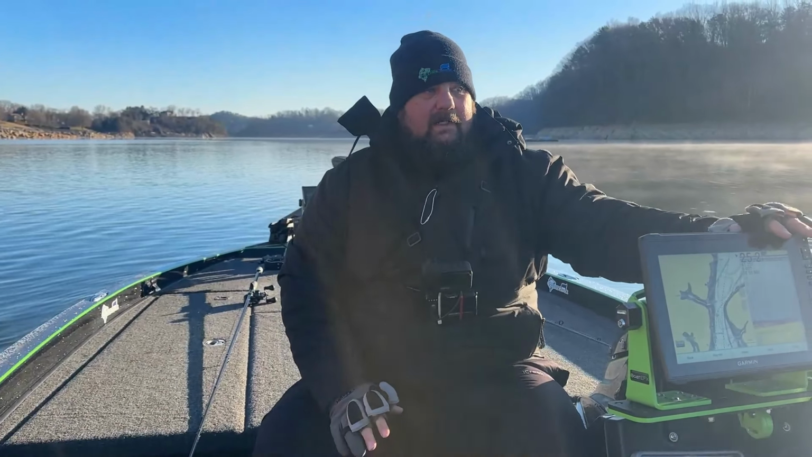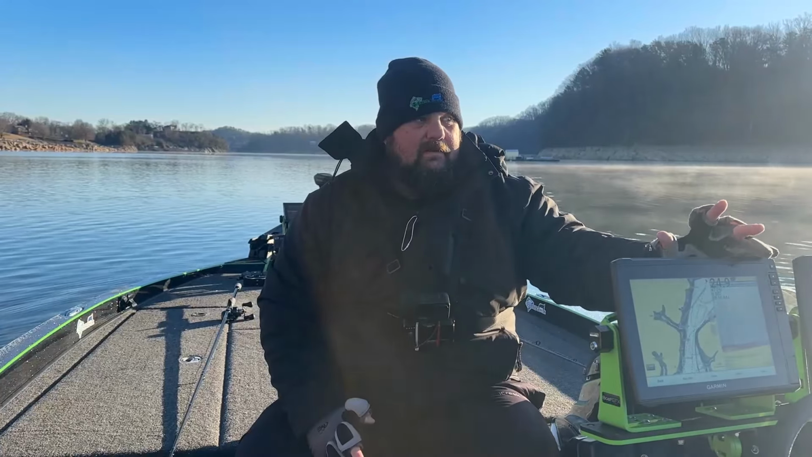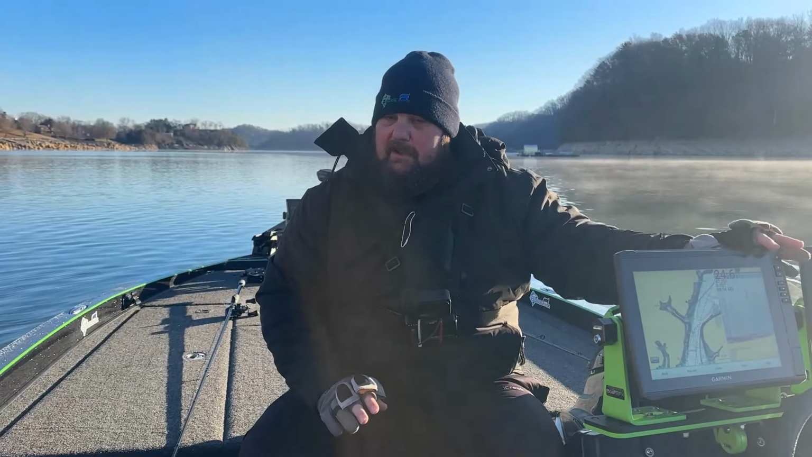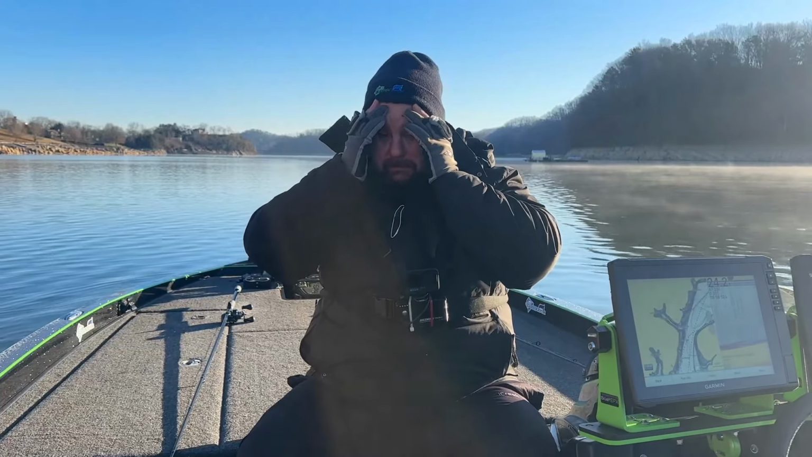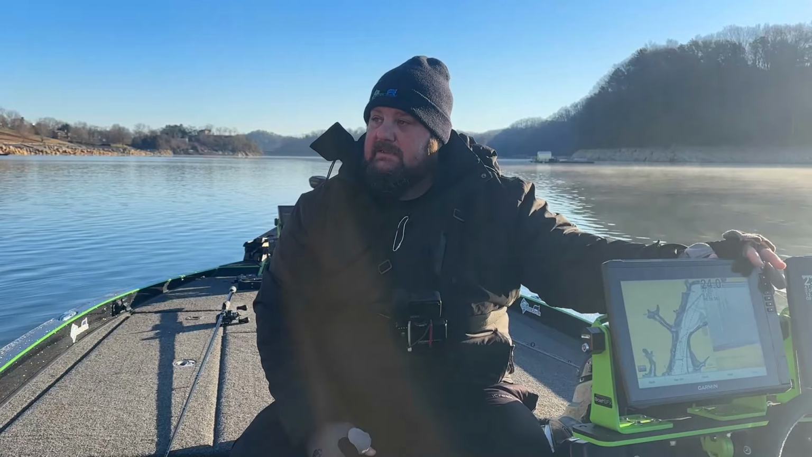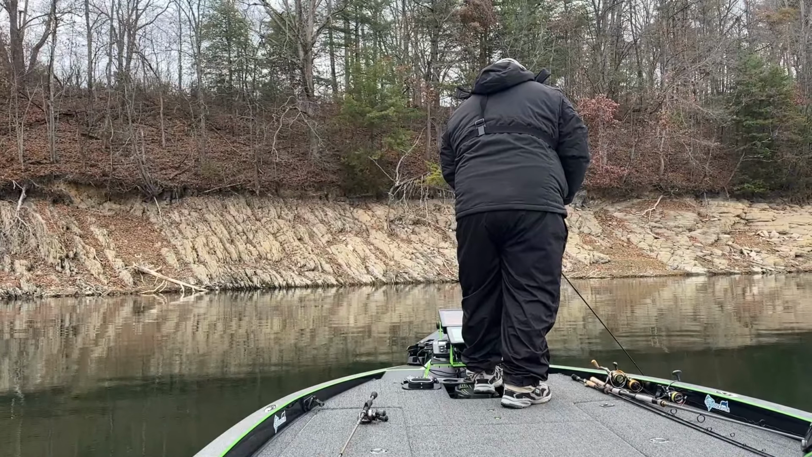All right, geeks, so here's what we're doing today. We're out on South Holston. We know we can probably go right across the lake and catch some fish, but one of the things that I like to do is explore new areas, find different bites.